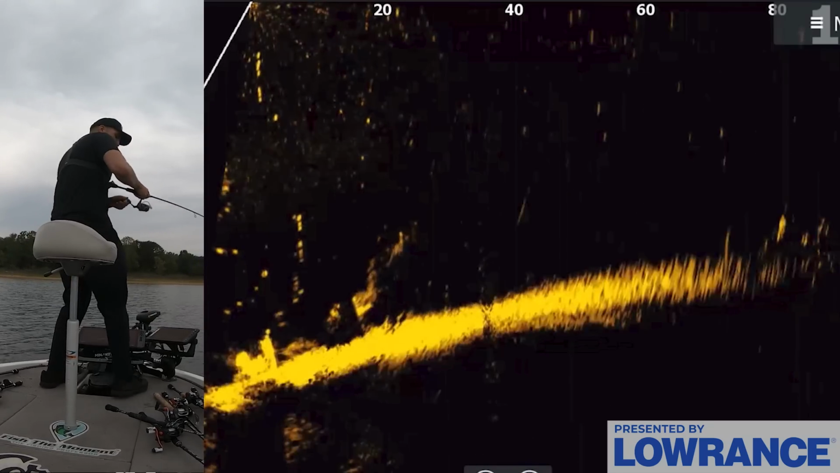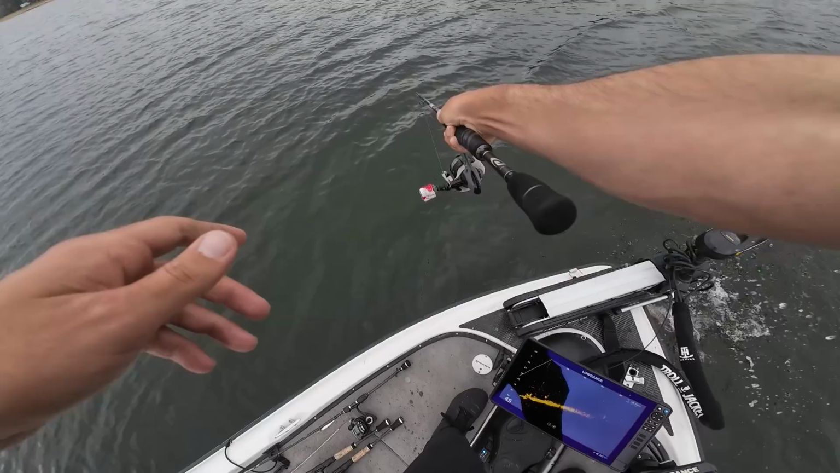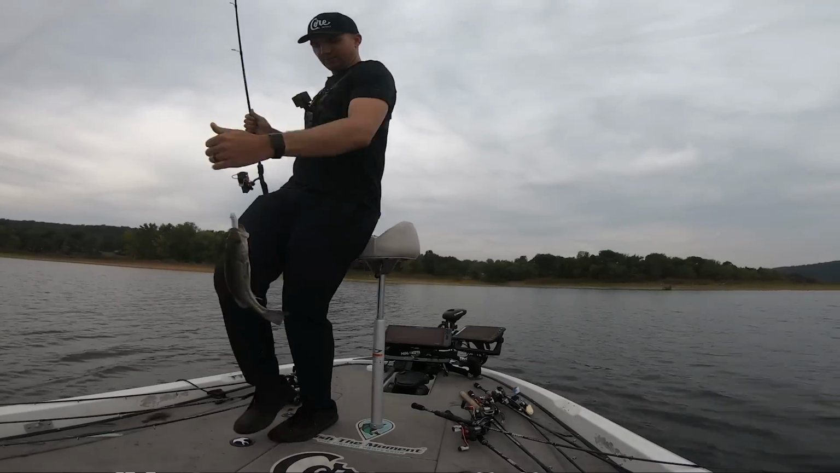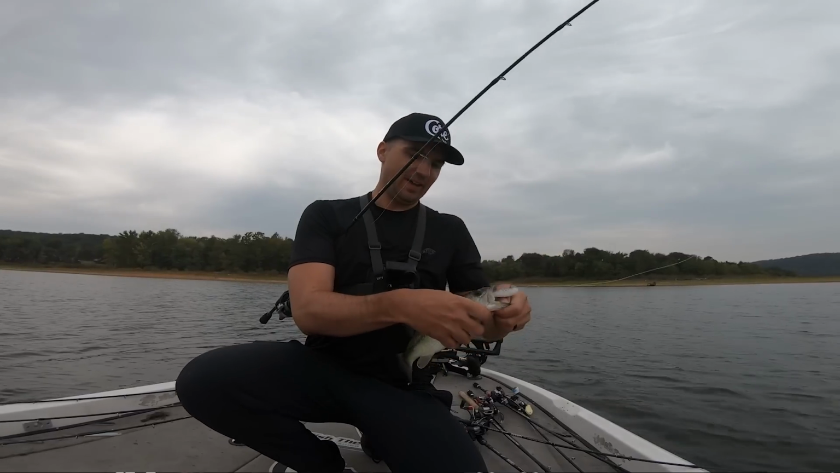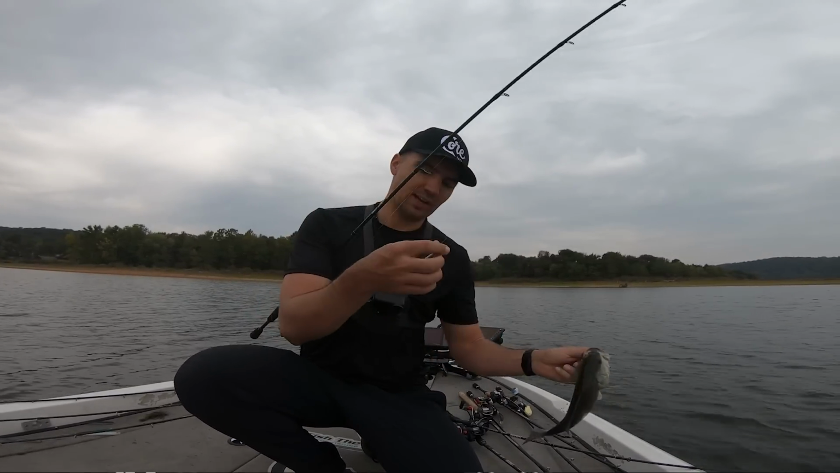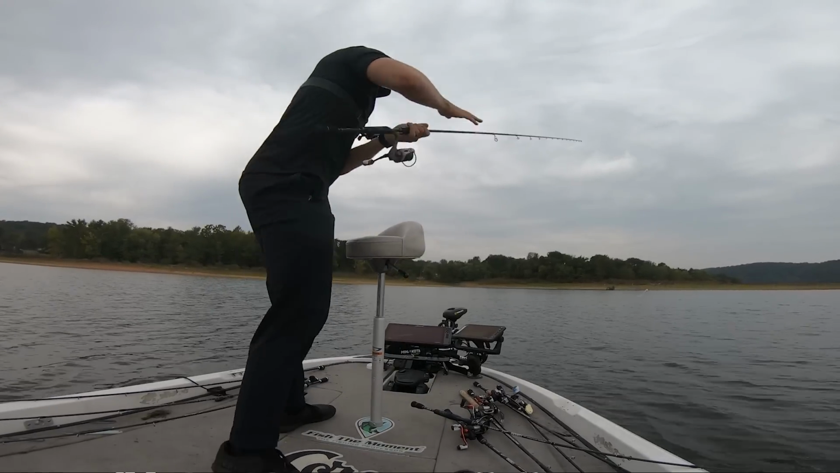Finally, one of these fish out of the school. Just a little spotted bass. No wonder they couldn't get it. Or just a little largemouth, actually. Man, they were chomping that thing like crazy. Saw them all up over the top of it, and I had like four hit it, and finally one actually got it.